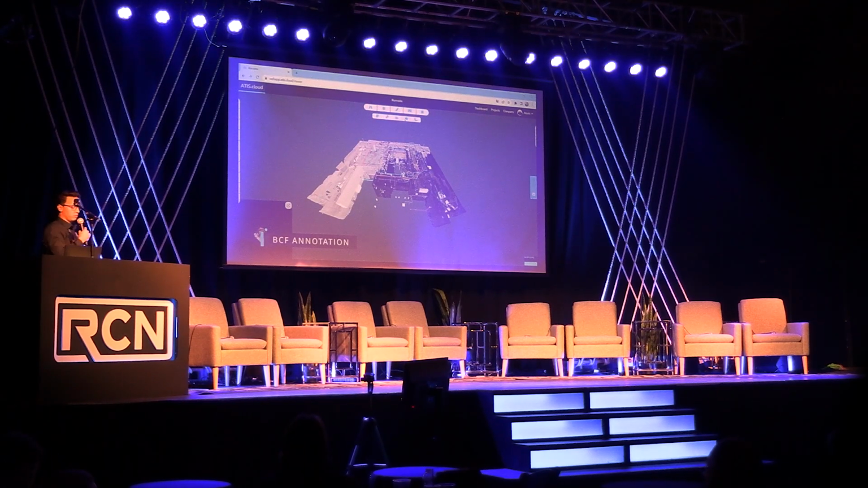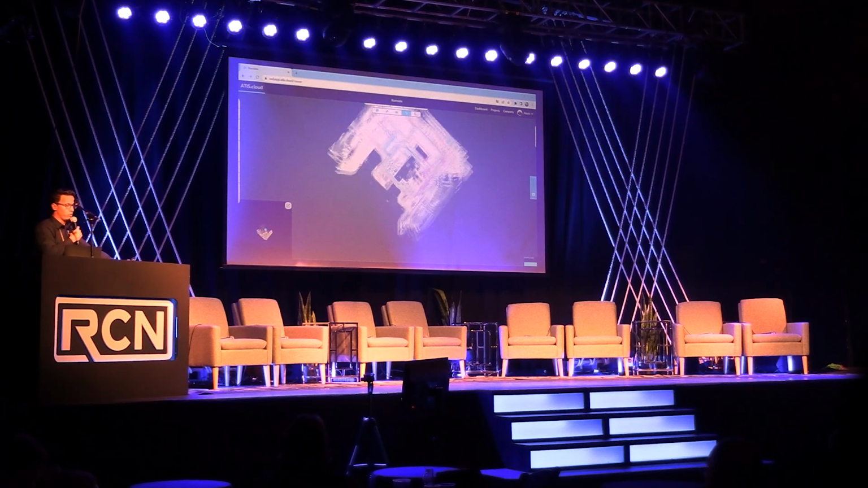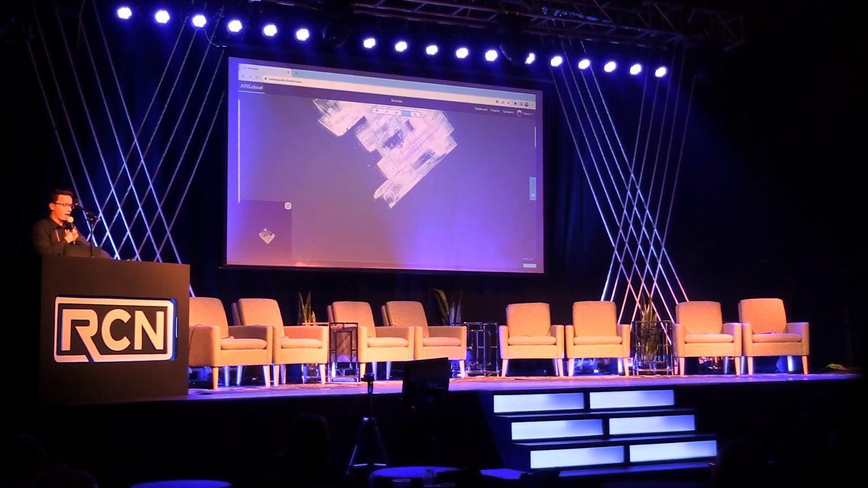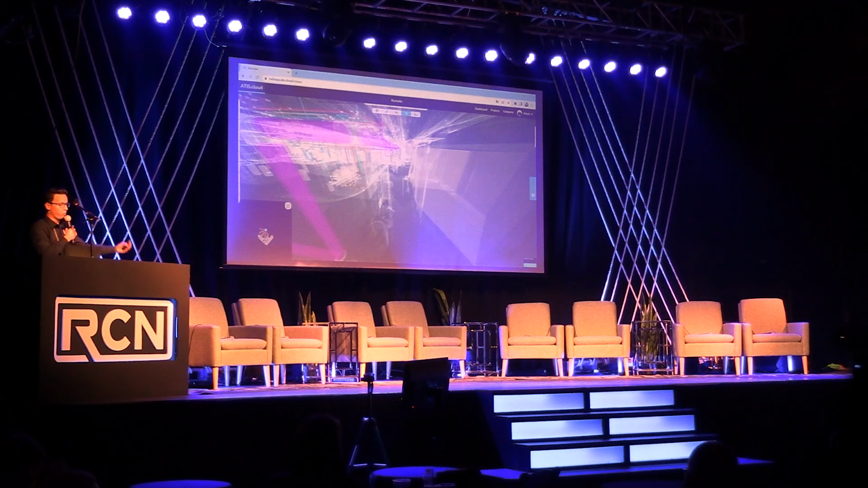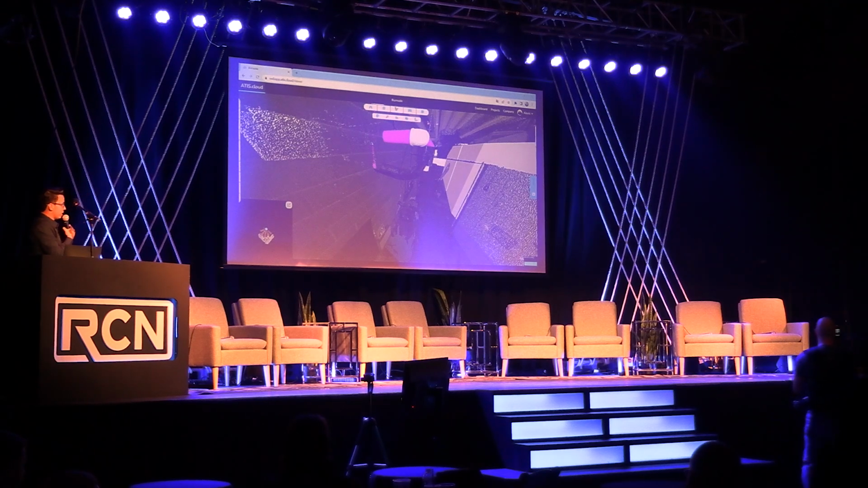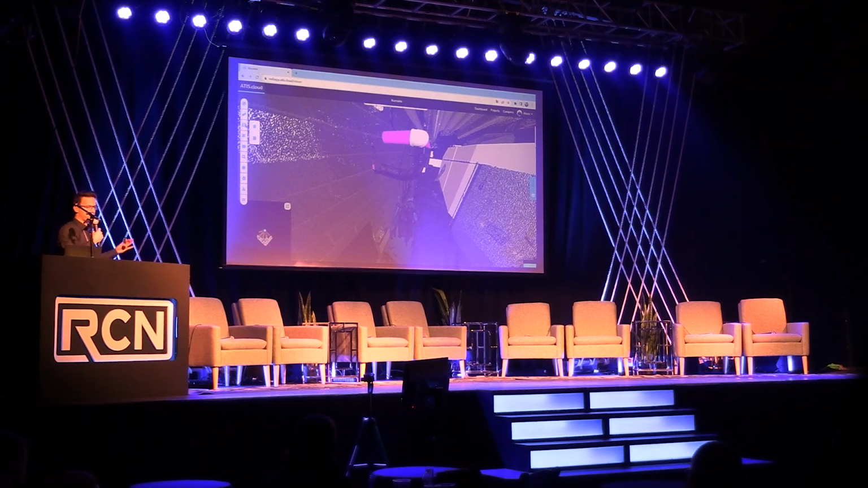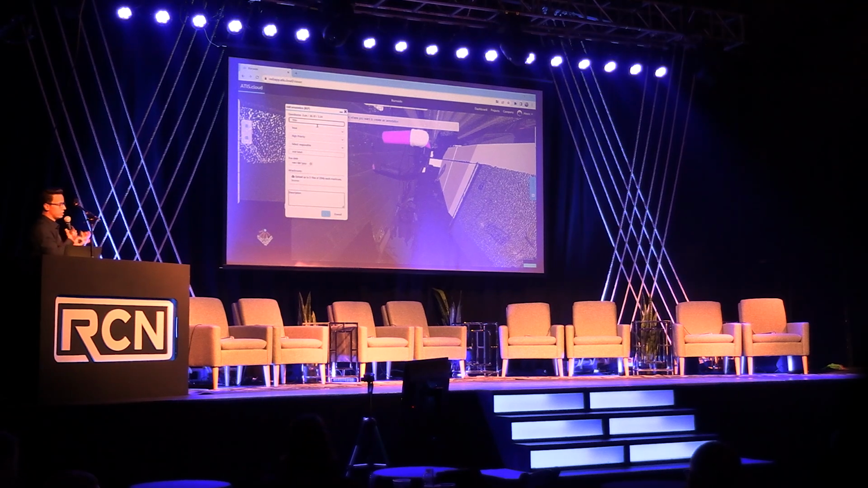BCF annotation. When working with different BIM models, it's very important to be able to detect anomalies easily and to be connected with other tools. So in this example, we are compatible with BCF annotation and classic annotation. Here we can see that the pipes are clearly misplaced and are not as they should be. So you can easily create a BCF annotation like on any other compatible software.